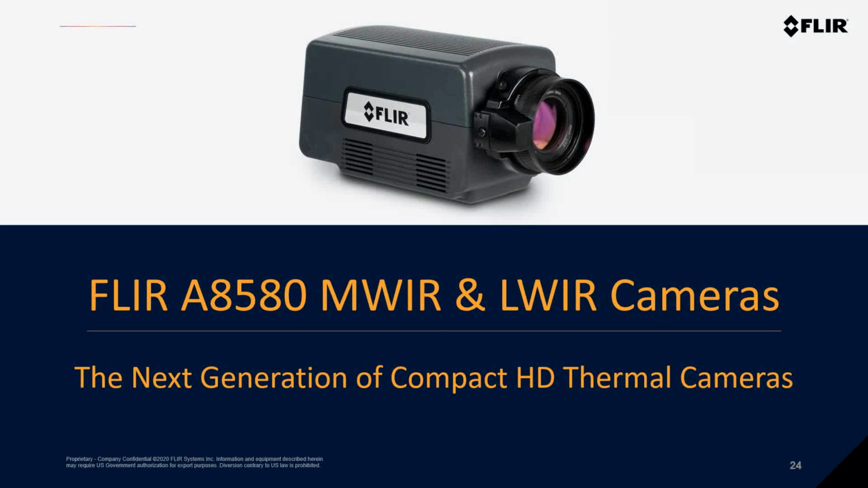The new A8580 cameras really build on the already successful line of cooled A-series camera products, and provide crisp, high-definition thermal imagery, accurate temperature measurement capabilities, as well as the optics flexibility required by most industrial, military, and manufacturing R&D applications. Again, with simple single cable connectivity into FLIR Research Studio software, you can really easily view, acquire, and share meaningful data faster than ever before.